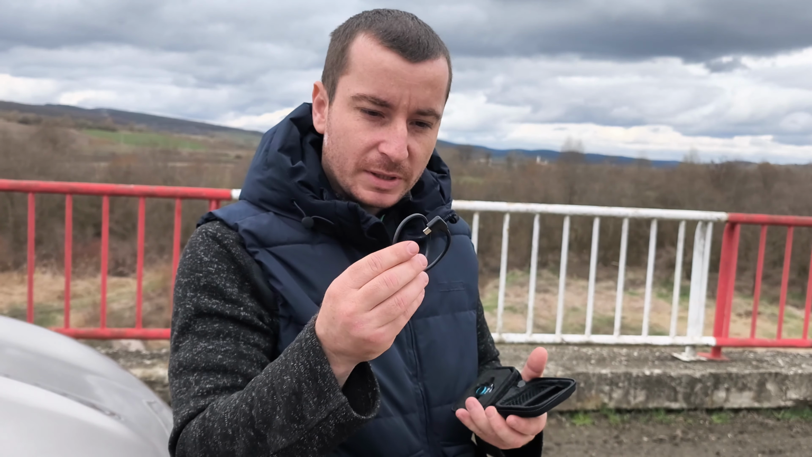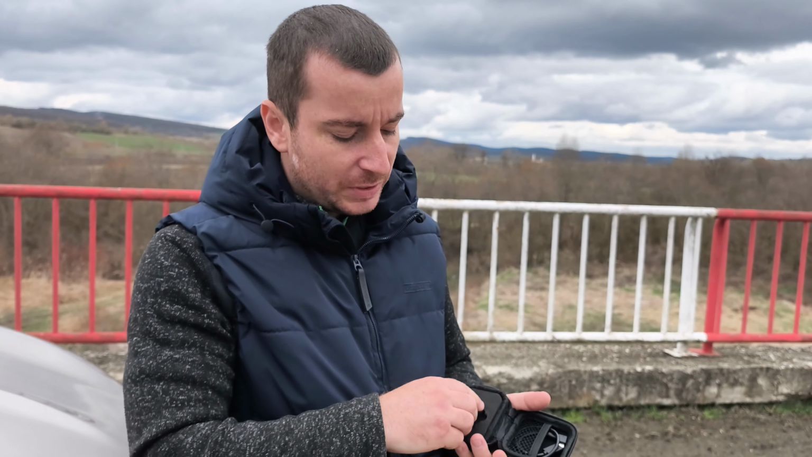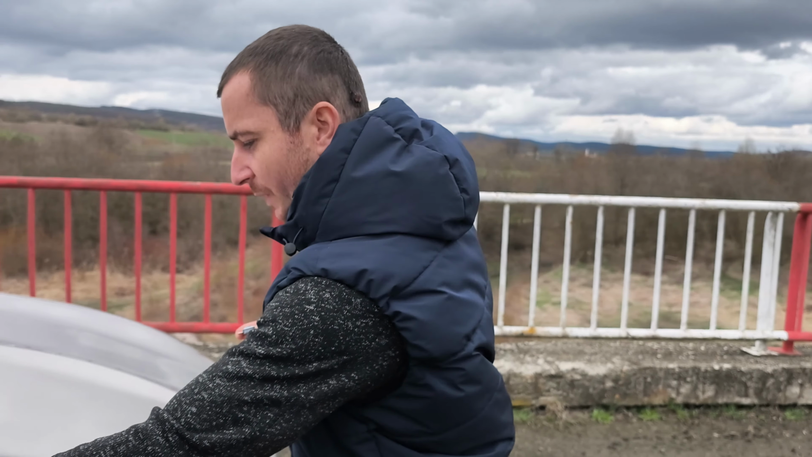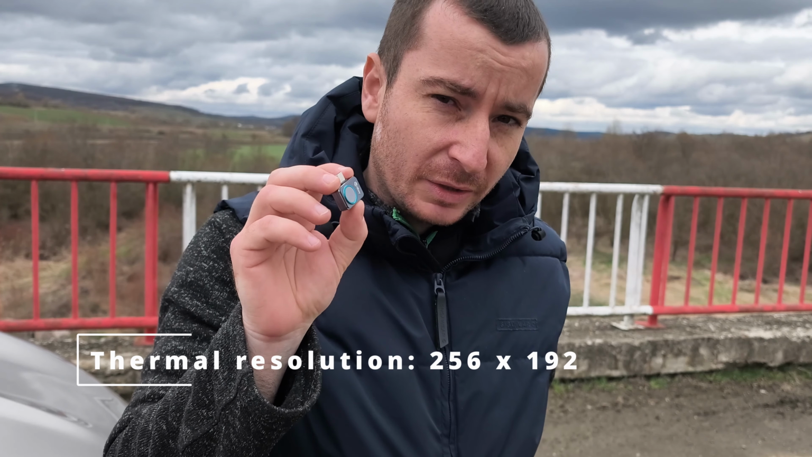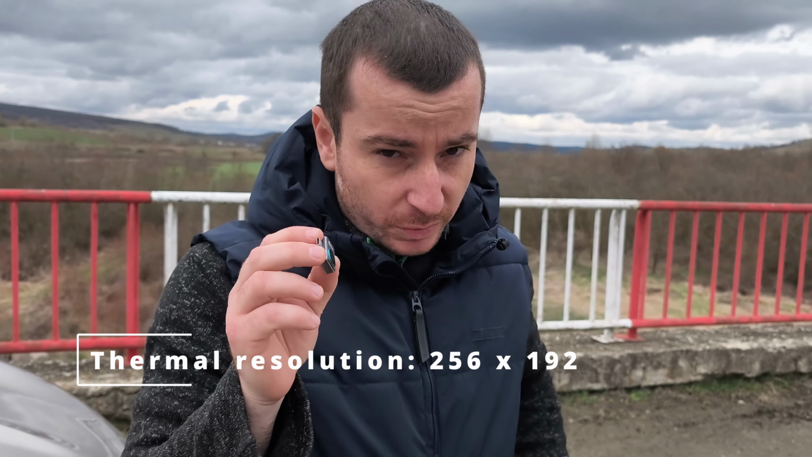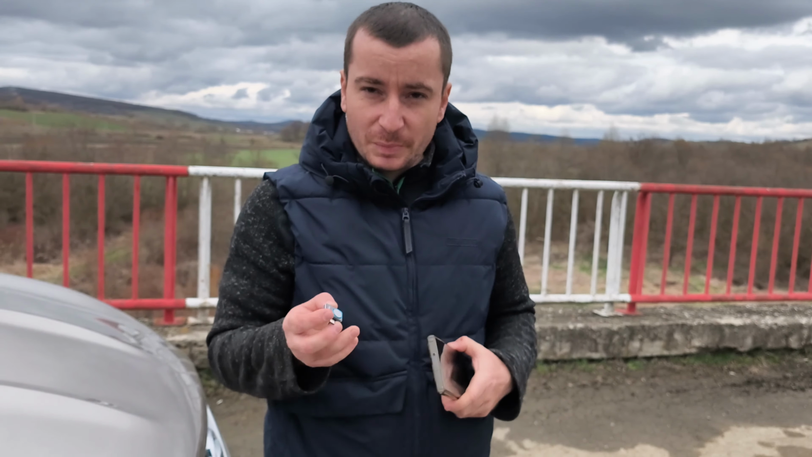I'm not really using it, to be honest, and the camera is pretty simple to use. It has a 256 by 292 image resolution, which is greater than the competitors. And also from a pricing standpoint, it's really good.